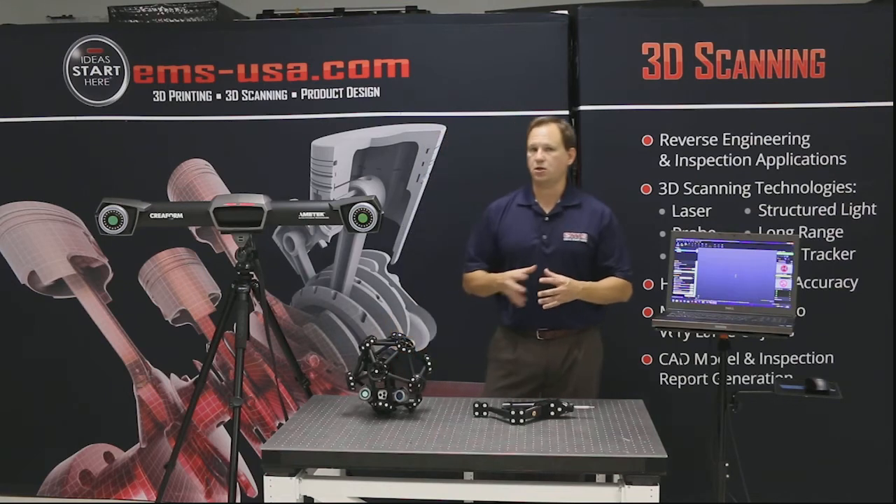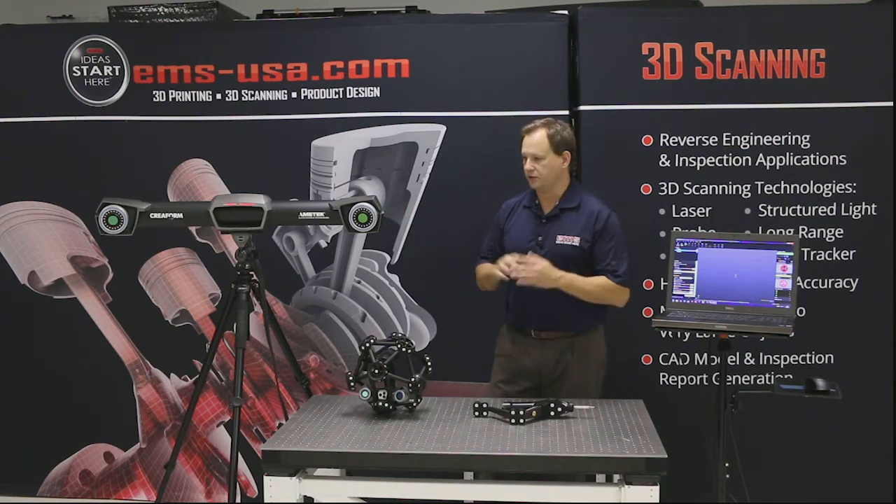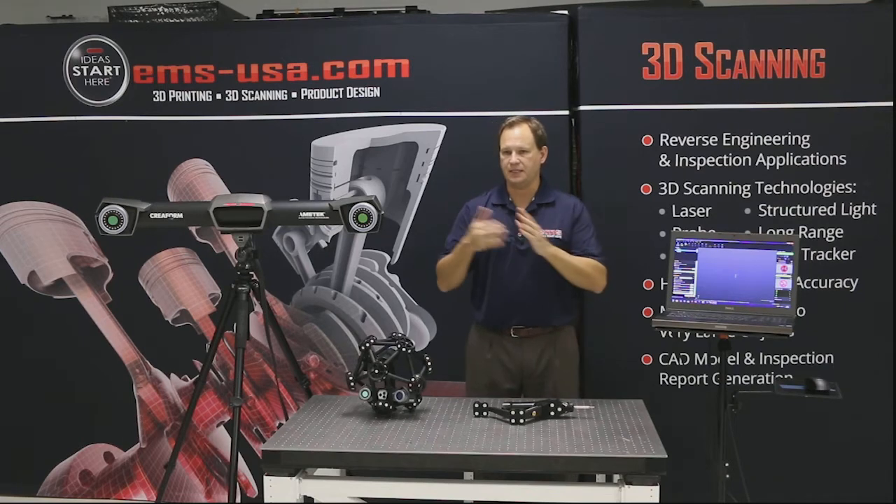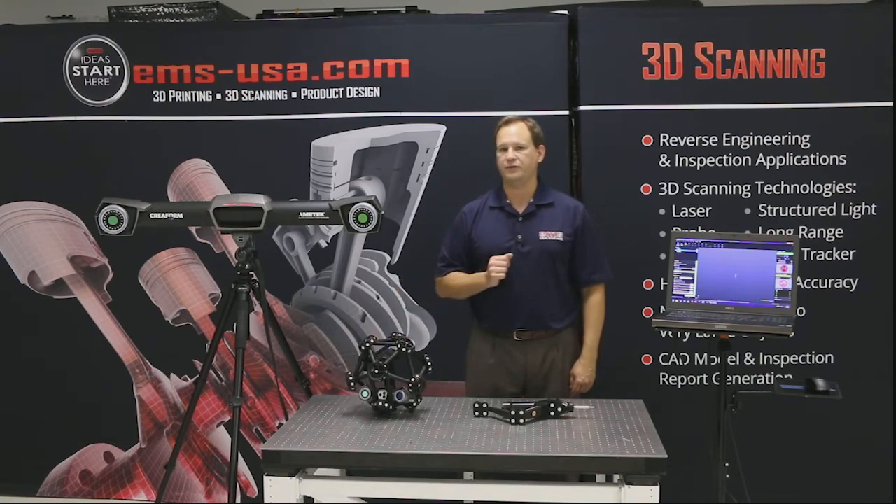Now let's talk about accuracy for a minute. This is what's called the C-Track Elite. This is the highest accuracy model. There's 4 different models. We're not going to go into a ton of detail. There's a standard and an elite, and then on the head itself, there's a 350 model, the scan head, the 350 model, and the 750 model.